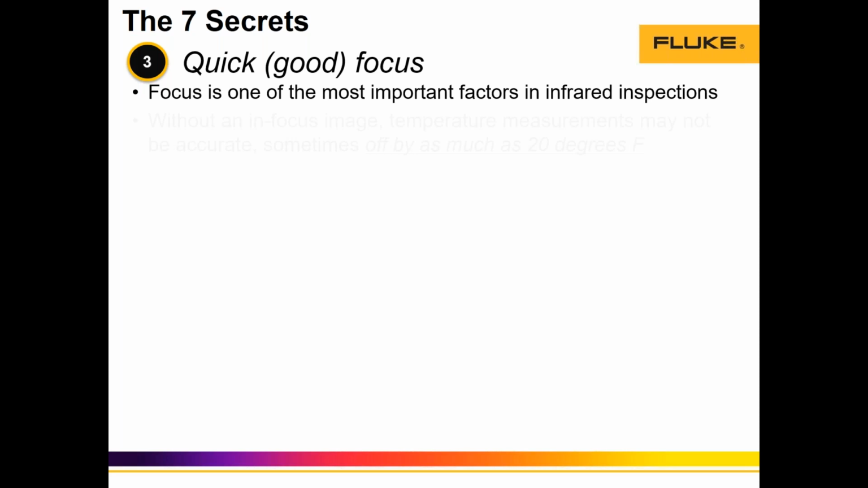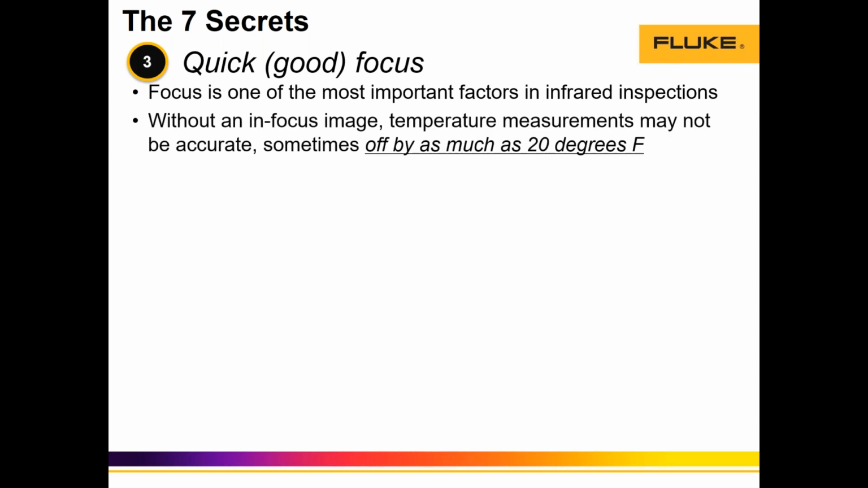So that takes us to the point of what tools we have to focus an image. We have manual and automated focus, but the key here is to understand that focus is so critical from an optical standpoint and from a measurement standpoint that without an in-focus image, our quantitative measurement can be as far as 20 degrees off, right?